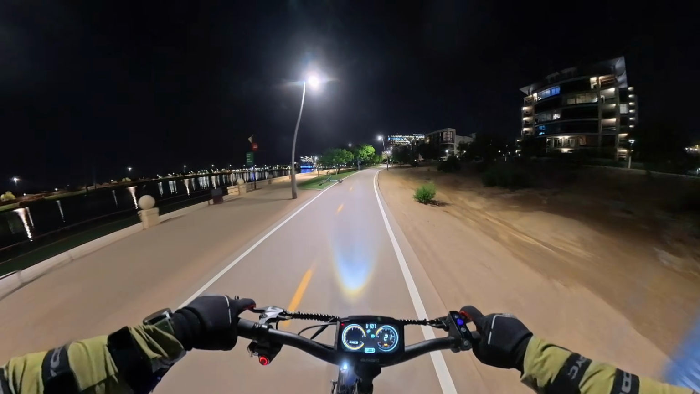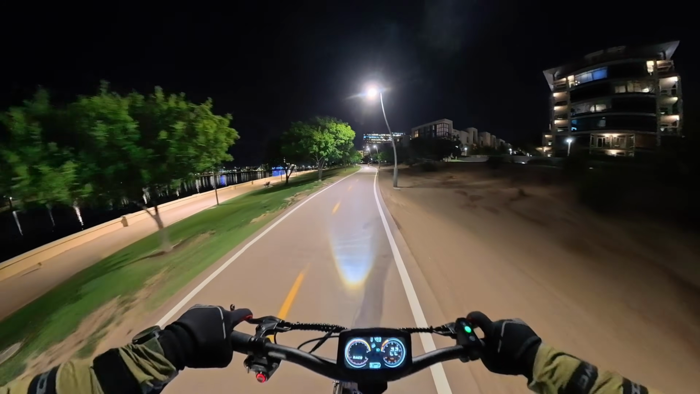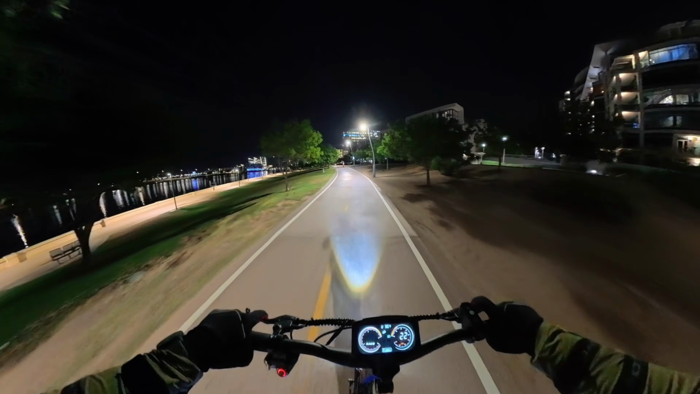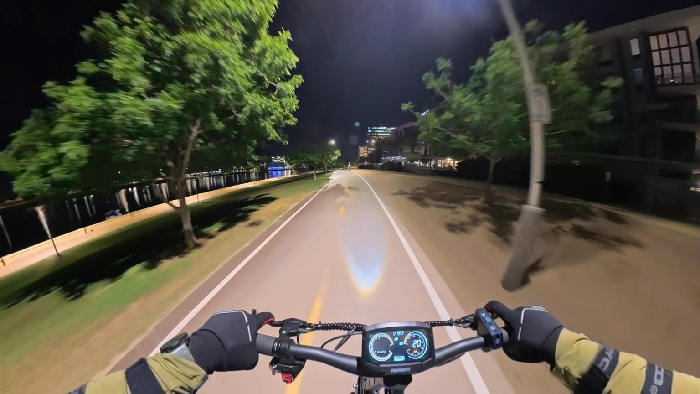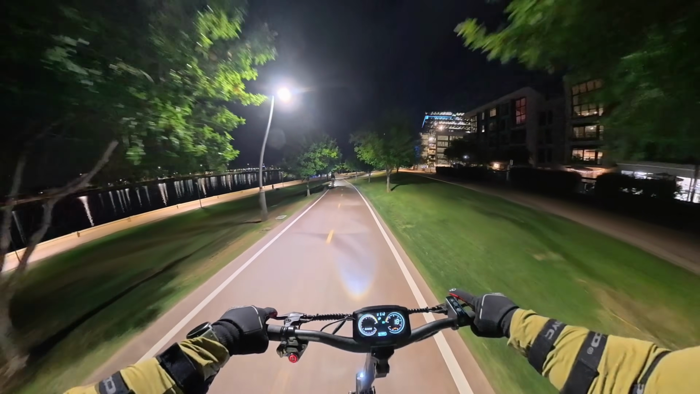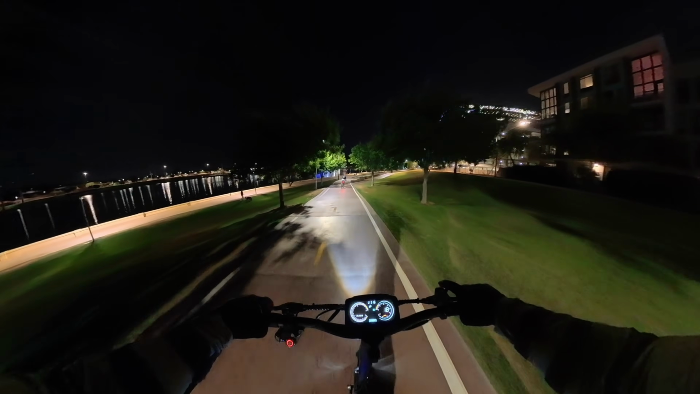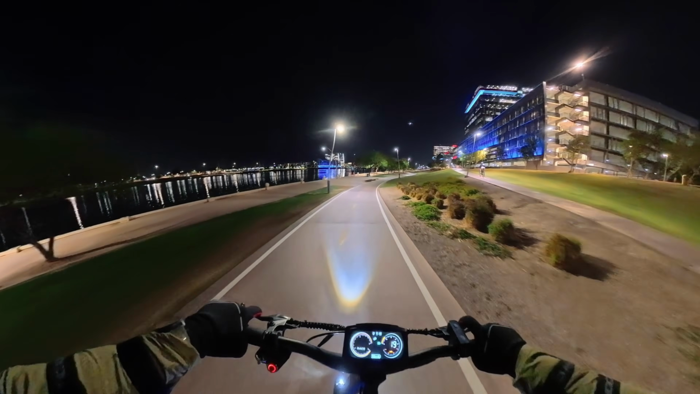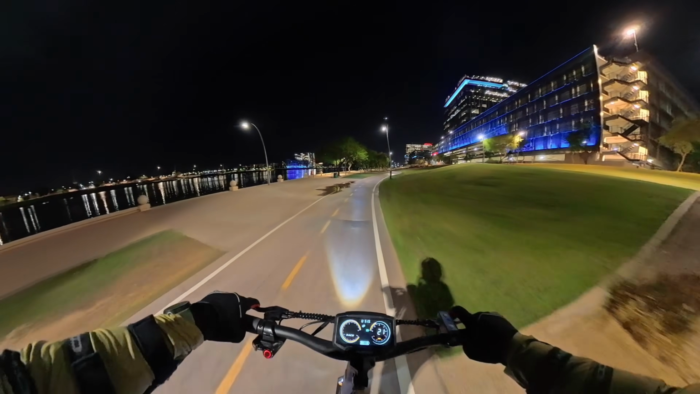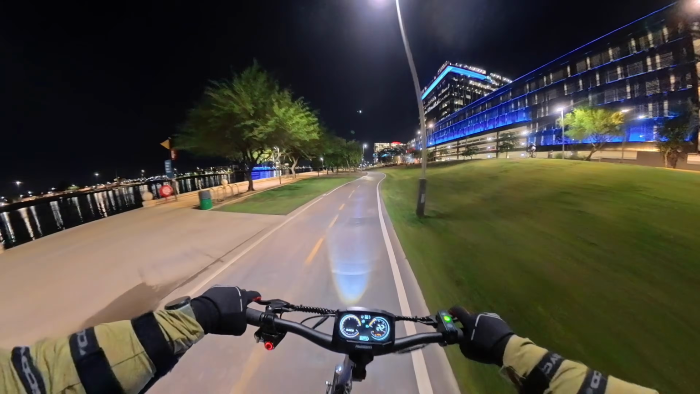A little ways ahead, we'll have a little place where we can test out hill climbing ability on a 12% grade. I think we'll try it out in dual motor and single motor, see how it does, how it compares. Keep in mind this is a dual motor scooter, so it's really going to be optimized for hilly environments. If you've got hills and stuff like that, this can absolutely get the job done.